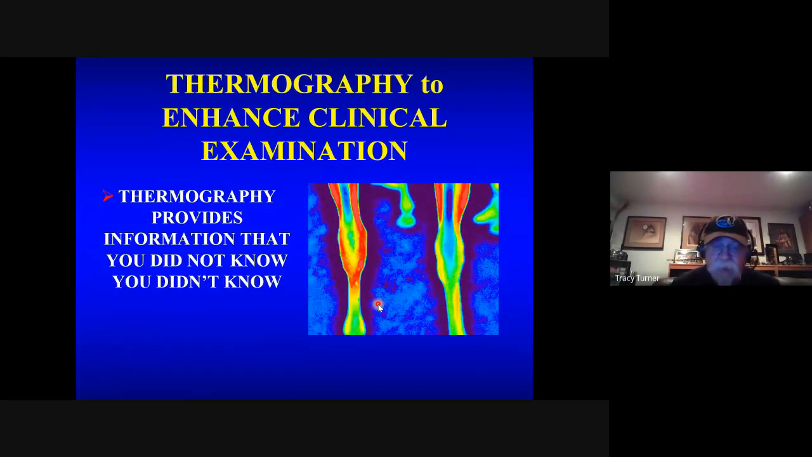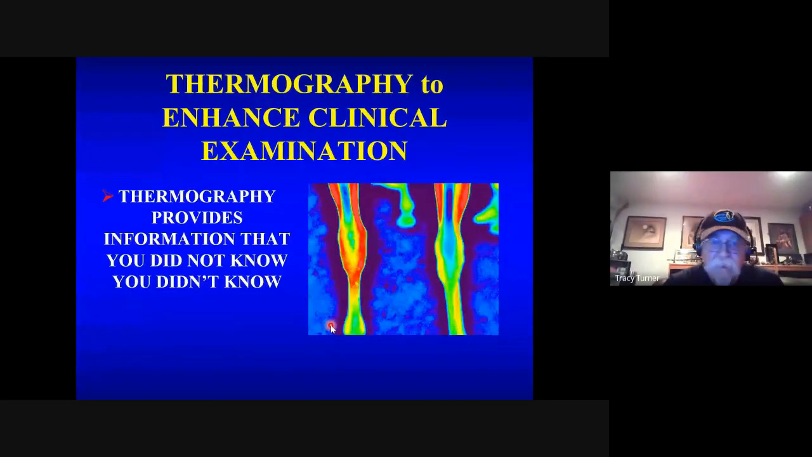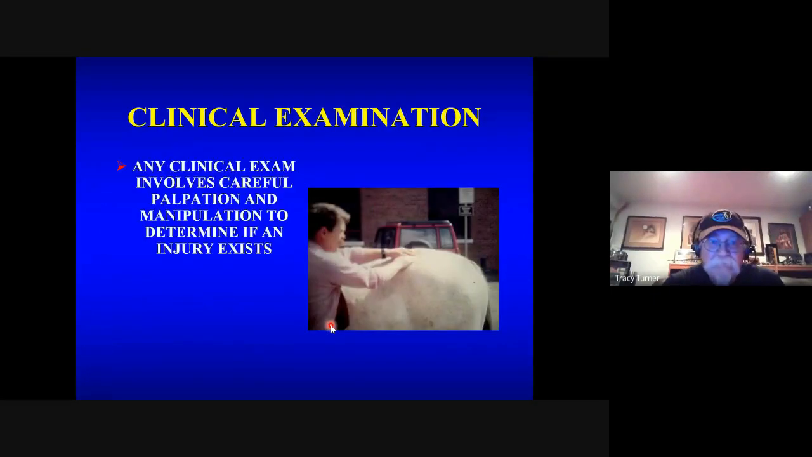Going over the horse, didn't find anything. Horse flexed up fine. And so we thermographed the horse, and what you can see is this increased heat over here behind the left hock. Followed this up with ultrasonography, and comparing the two, found some minor changes in the superficial digital flexor tendon on this hind leg over here. The horse was treated appropriately and then went on to have a successful track career. But again, who's going to look there on a horse that's just starting training? I mean, you couldn't find it, been over it, missed it. So if we think about our clinical examination, any examination involves careful palpation and manipulation to determine if an injury exists.